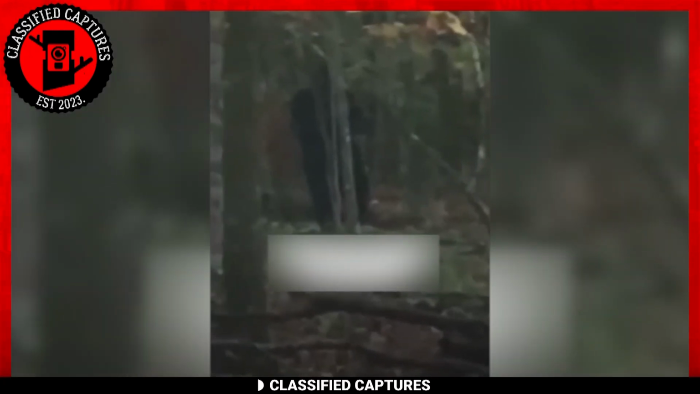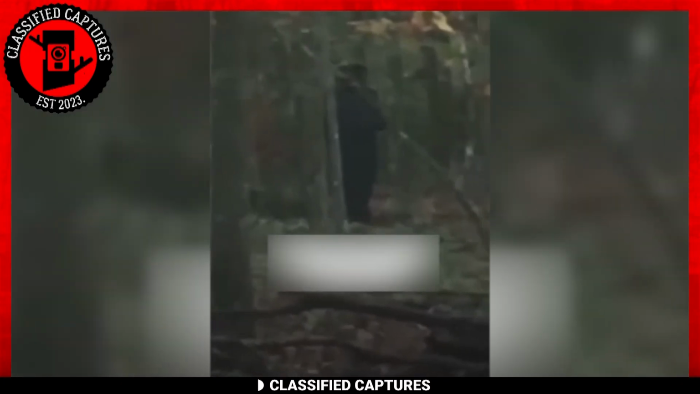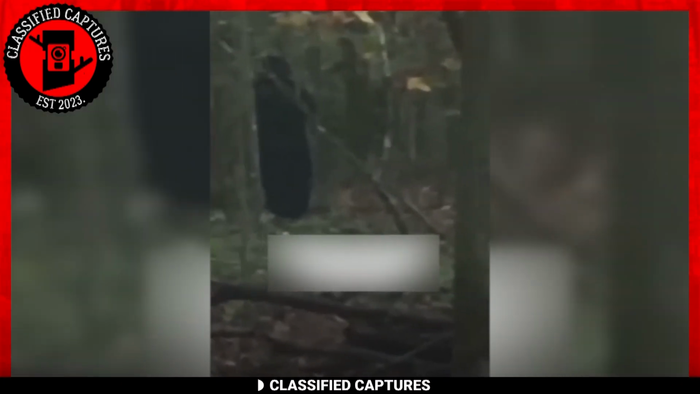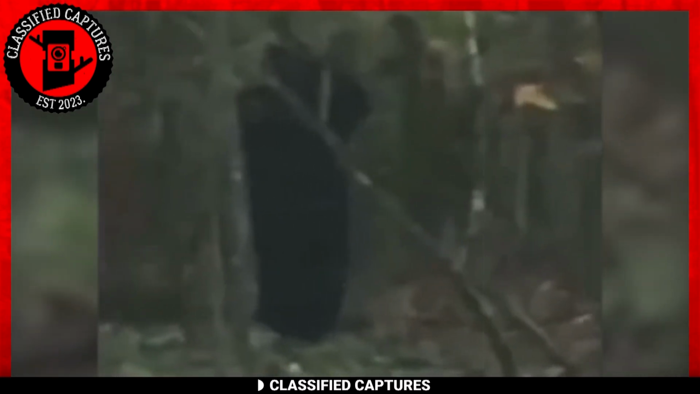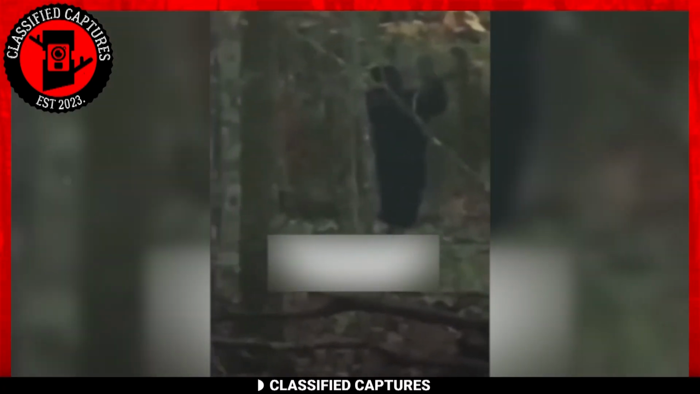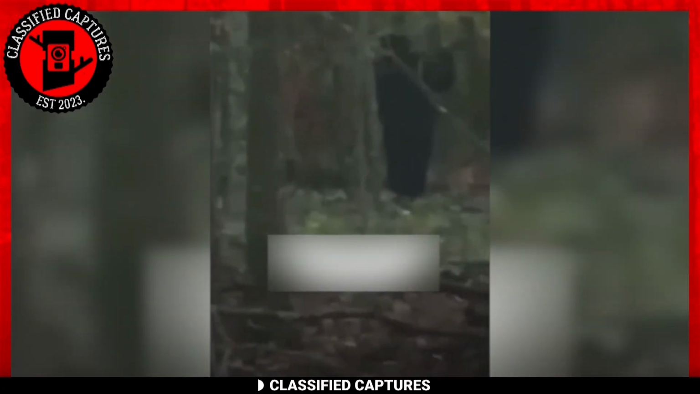In the eerie glow of the night, there it is, a creature perched behind a tree, obscured by the inky blackness of its fur. It's an image that unmistakably brings to mind the legendary Bigfoot, an enigma that continues to baffle and fascinate us. Indeed, it's a truly strange sight that's capable of upsetting anyone.